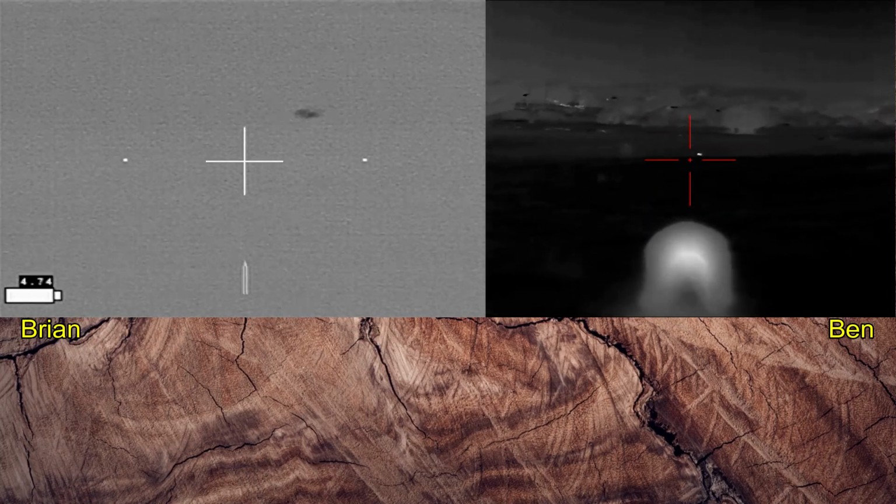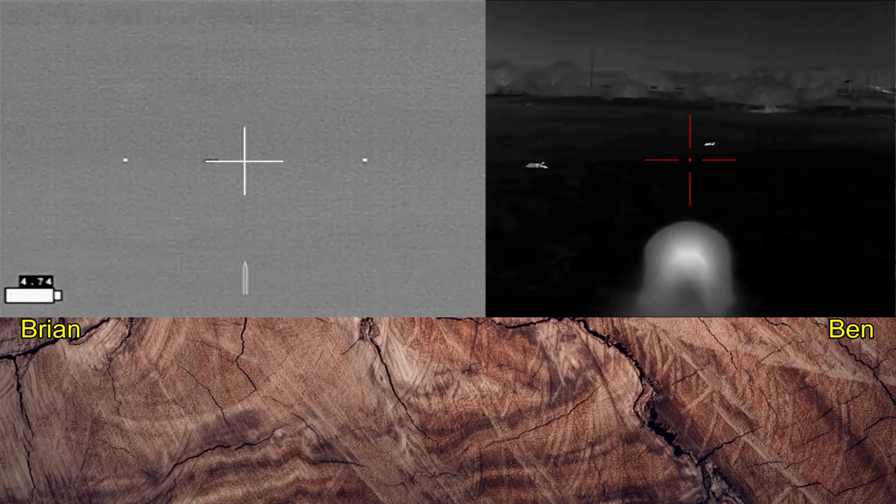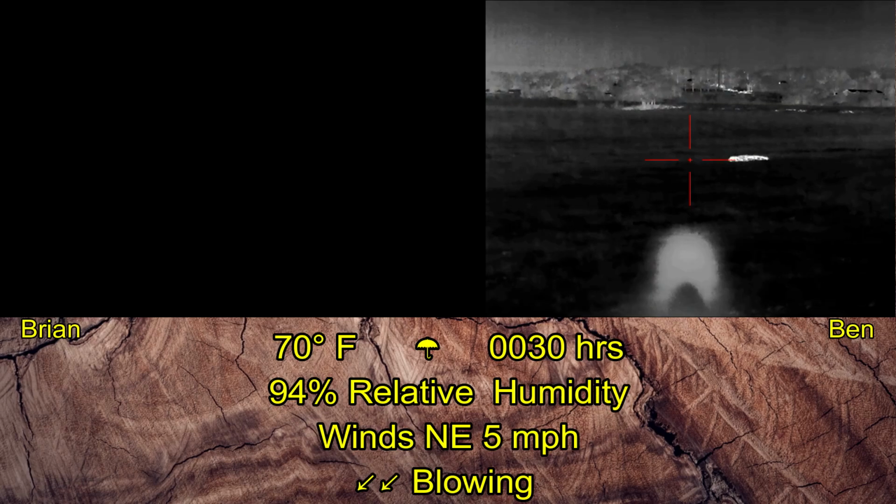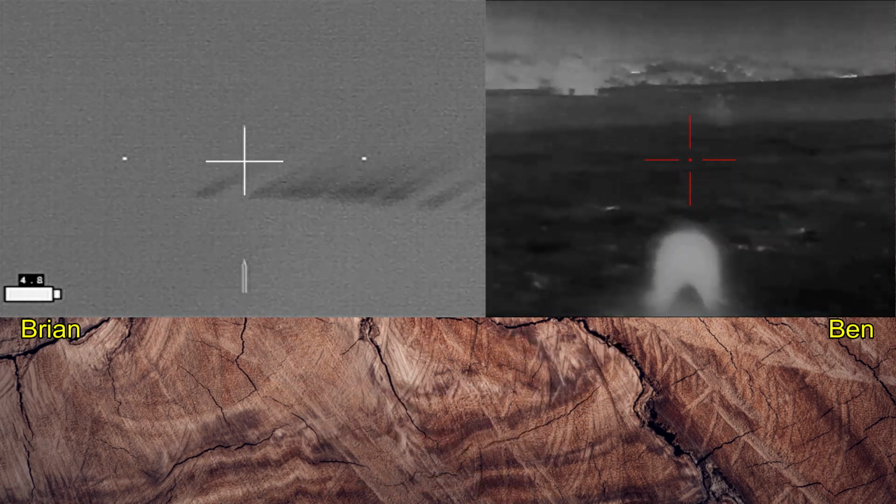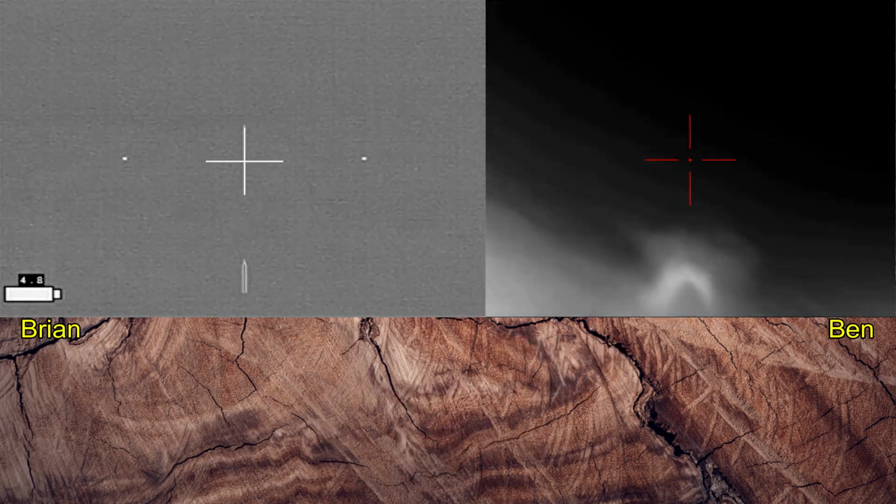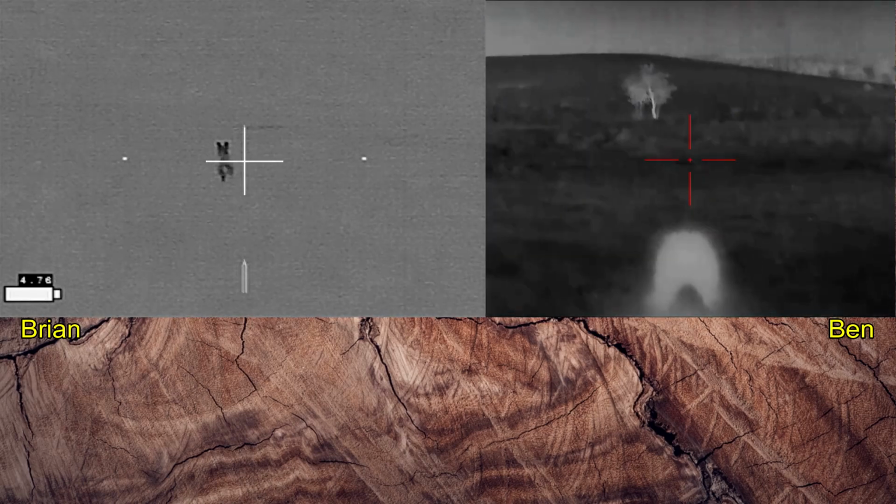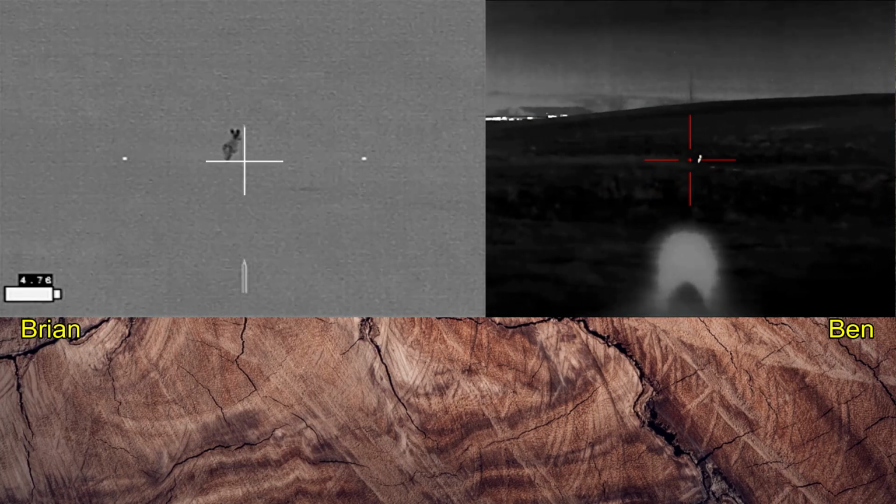Snuck that up. As with the last field, we've got hogs spread over a wide distance, and a prolonged search occurs. And during that time, Ben spies a coyote coming our direction and gets my attention. And by the time we get set up, we are busted. I try lip squeaking the coyote. That doesn't work. So I'm going to try barking at it.